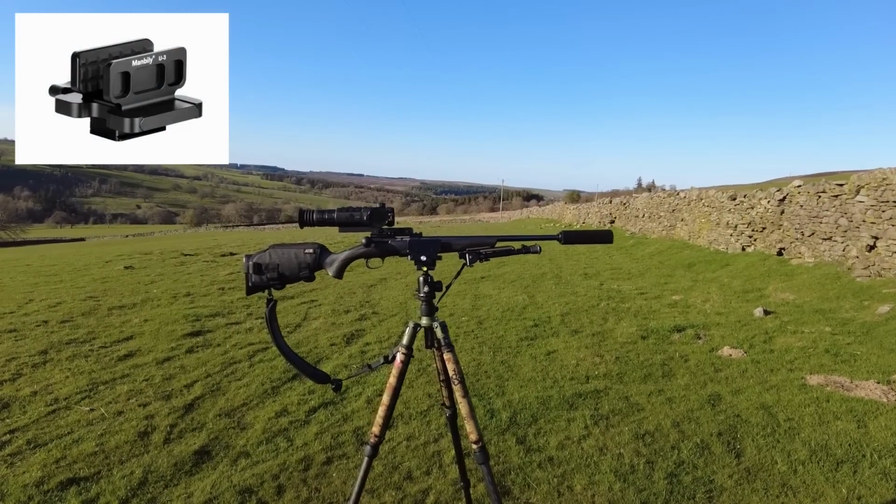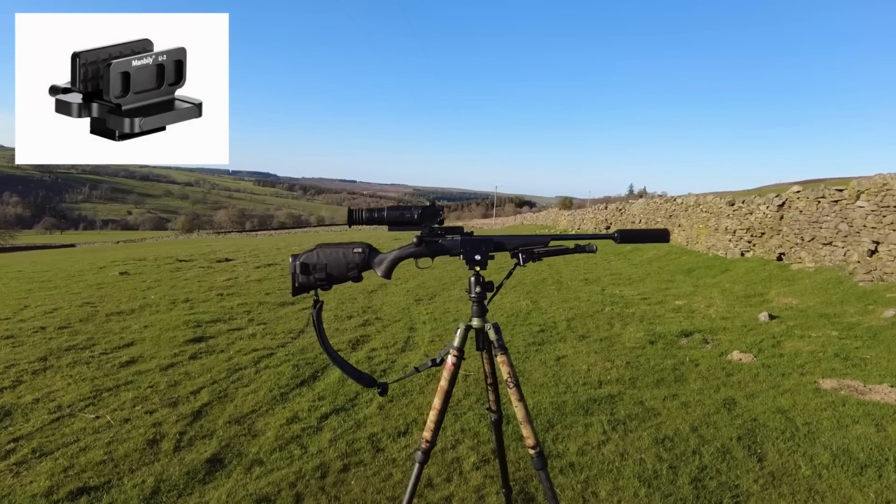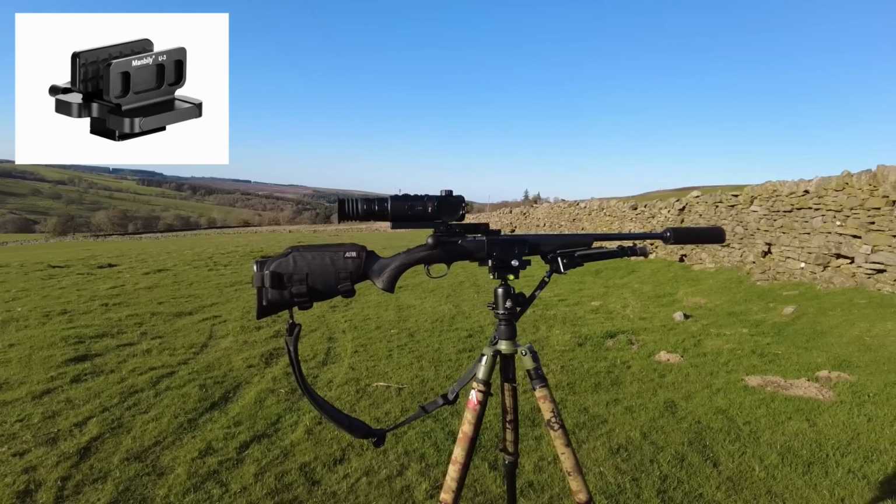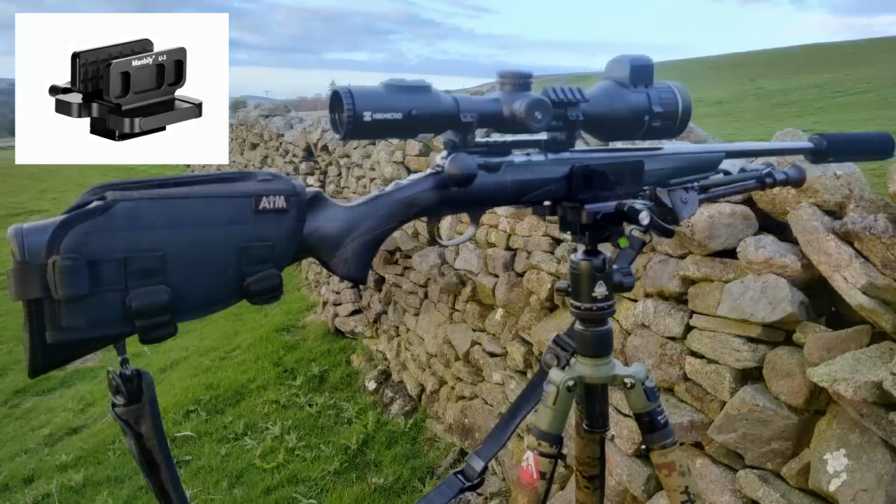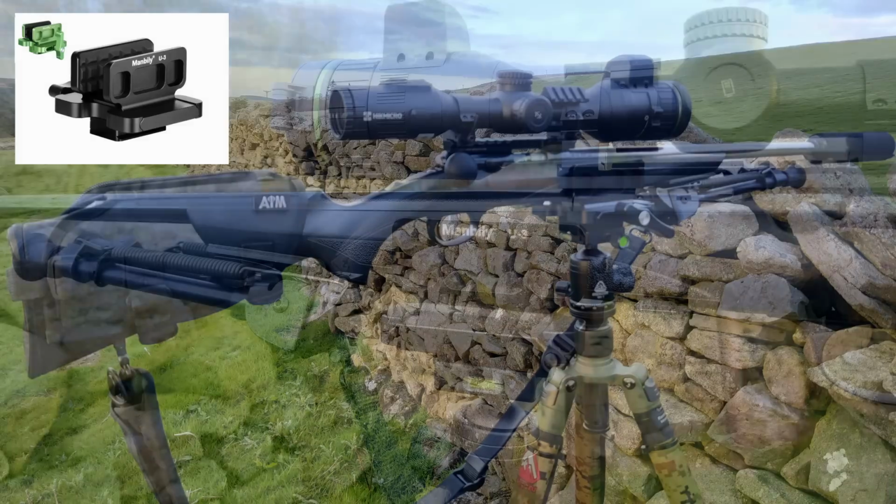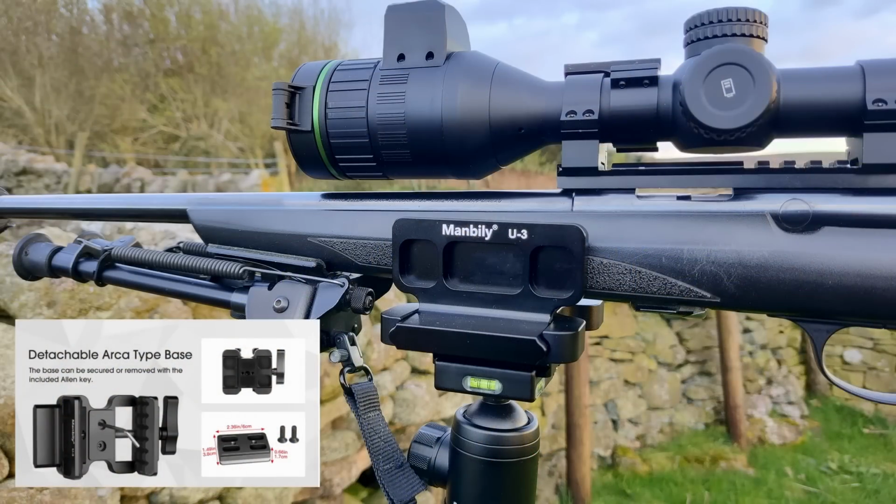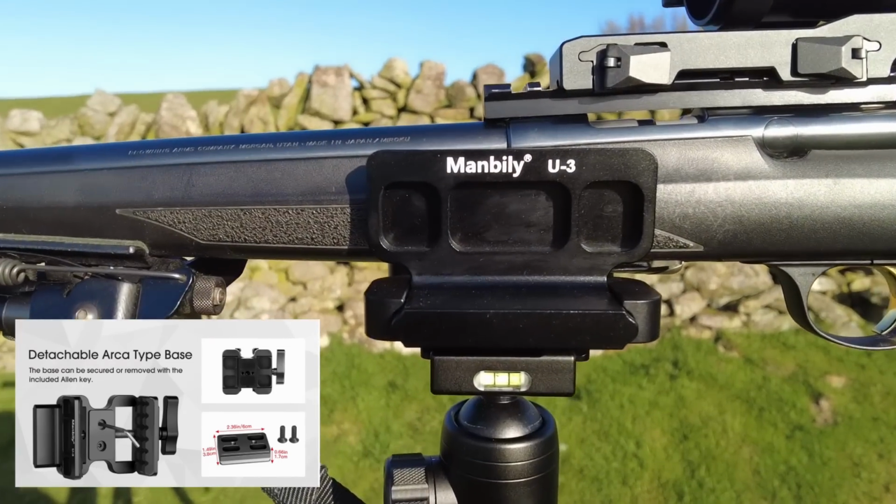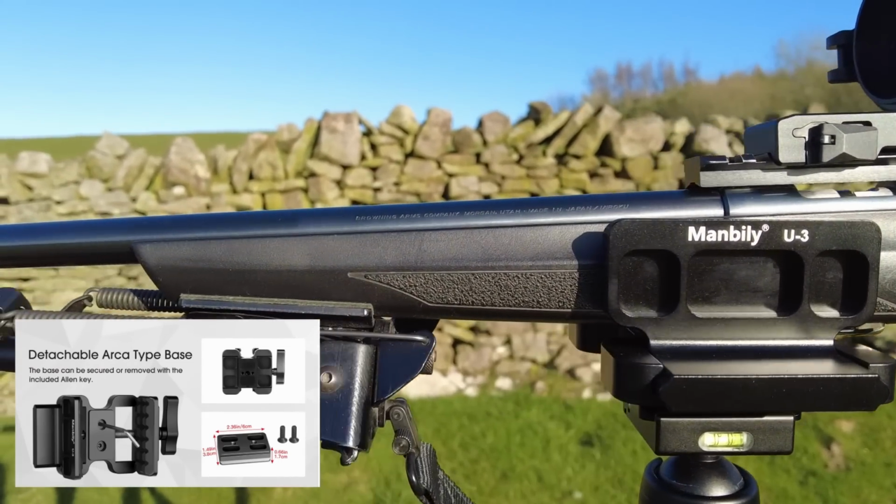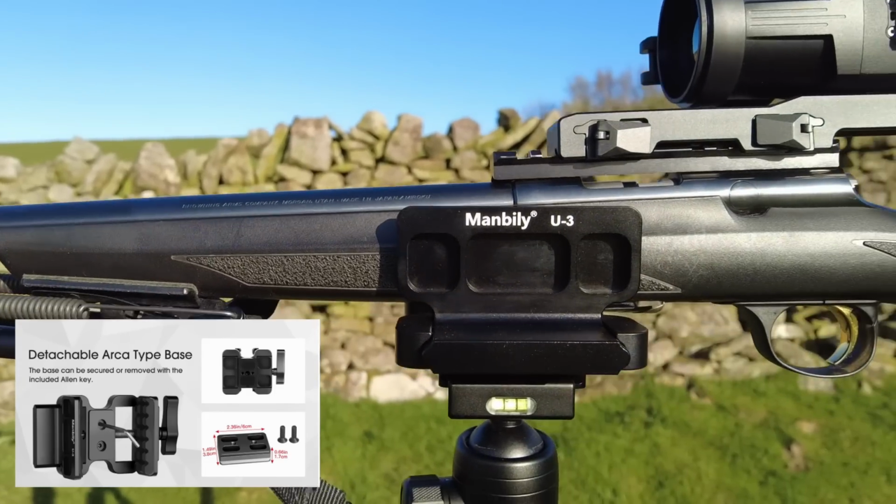This is a first look at the Manbily U-3 Premium Saddle Mount, and as you can see I've got that mounted on my Recon Tripod and it's holding my 22LR. This one has a black anodized finish, but you can also get it in green. It's made of thick aluminium and it's CNC machined and comes with a large locking handle. The saddle can be mounted to the tripod in various ways. It's got 2 1/4-inch threads and a 3/8 thread on the bottom, along with a standard Arca Swiss base, so the saddle can be mounted directly to any tripod system.